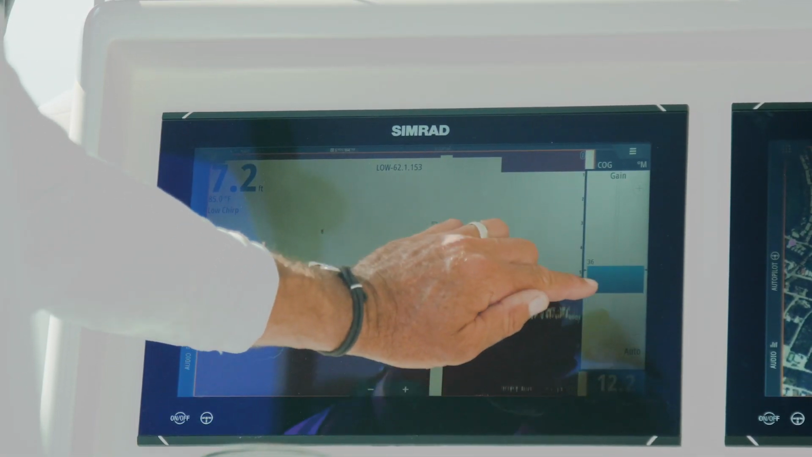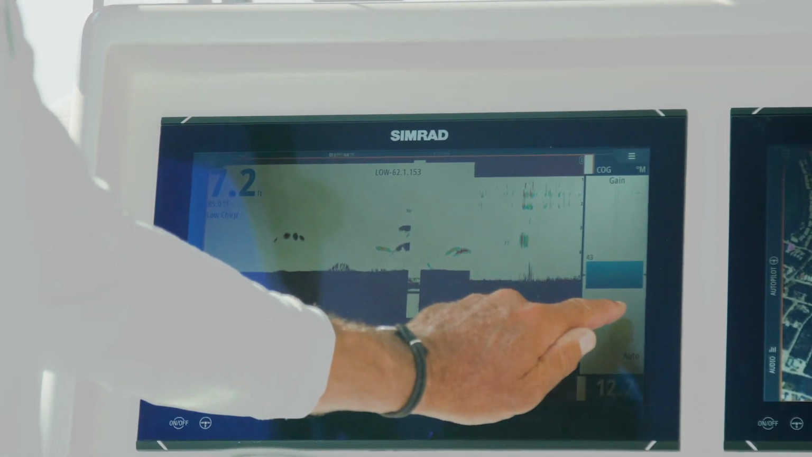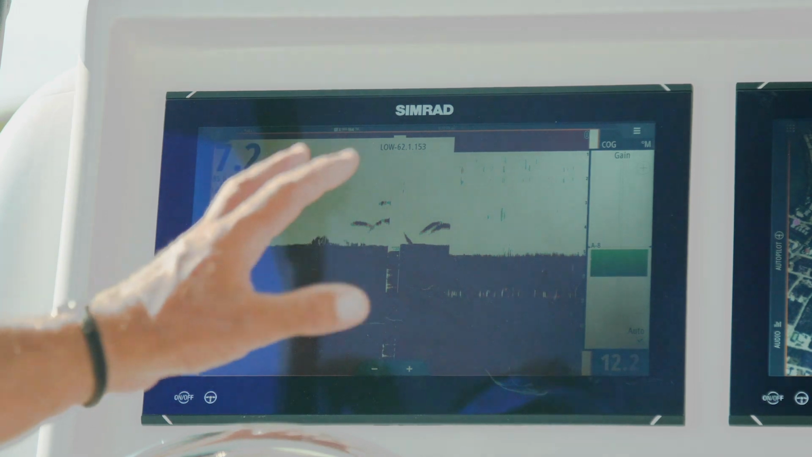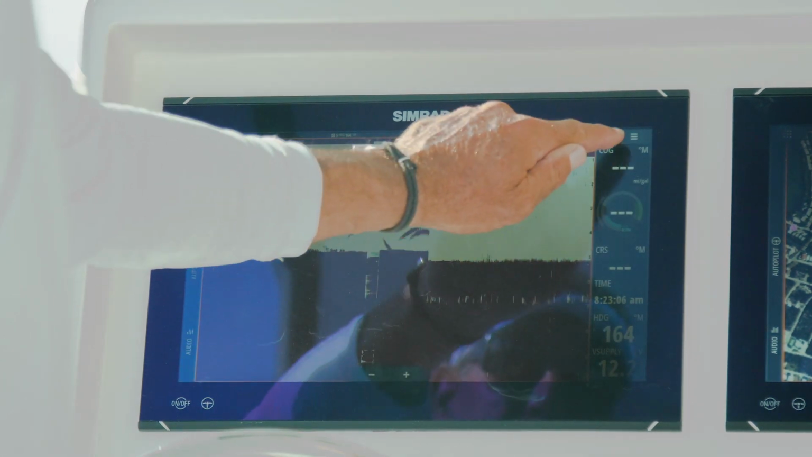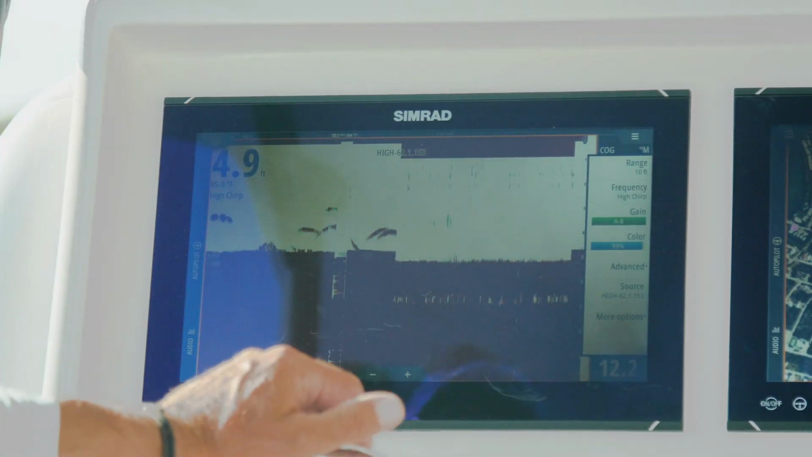Once you slow down and you're checking it out, I'll turn it up until it starts to bleed with too much misinformation. Get it right where I want it, and then when I got it where I want it, I'll switch back over to auto, and it'll take my setting and enhance that even more. I'm on low and I'm in very shallow water now, so I'm going to get back out of that. We're going to go back to our high and high chirp.